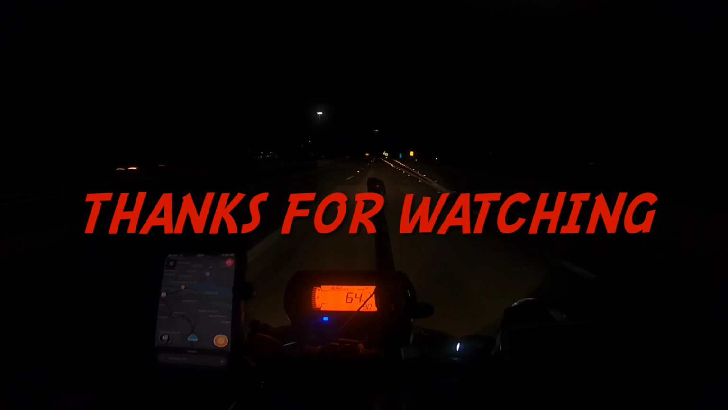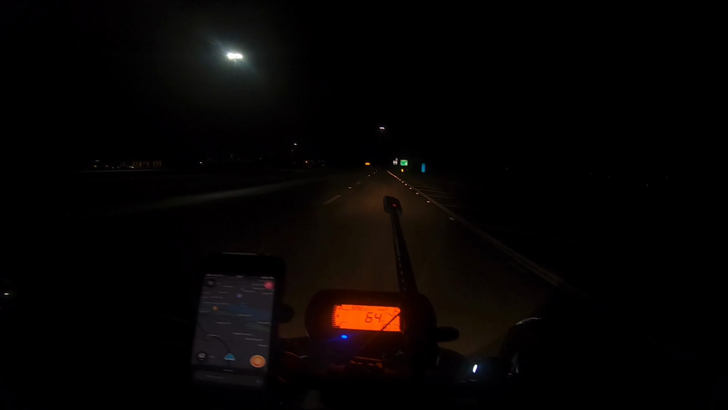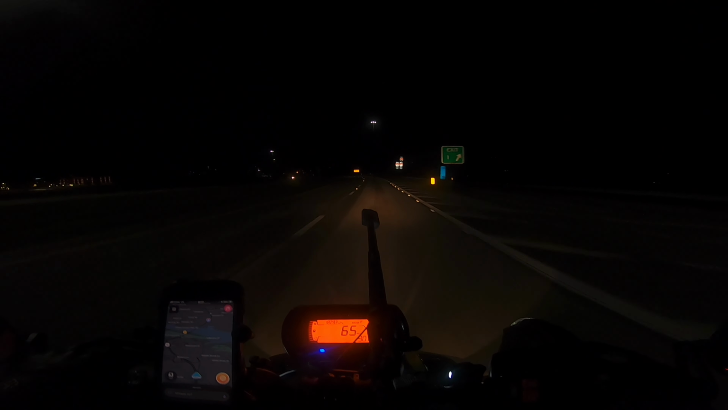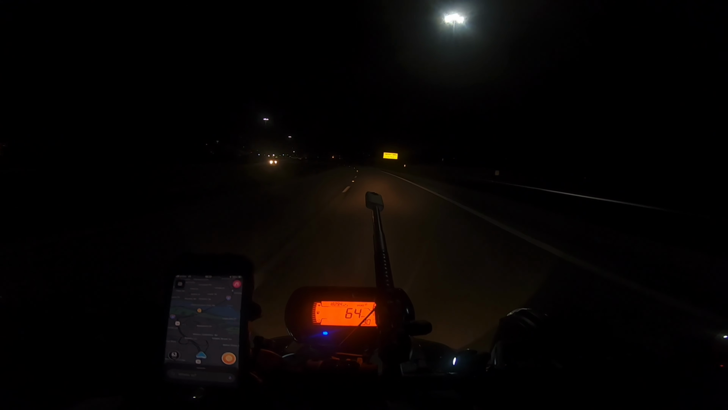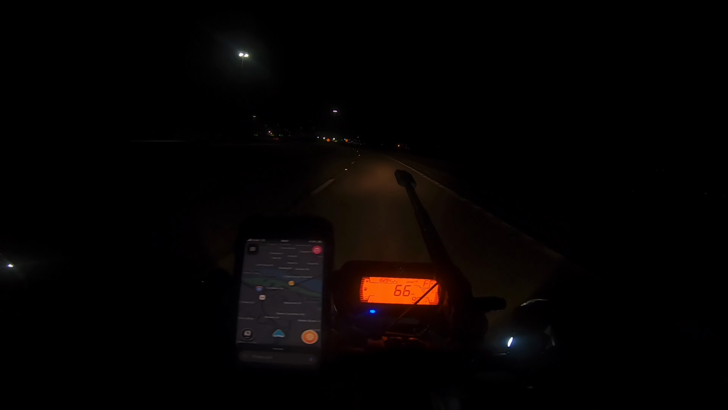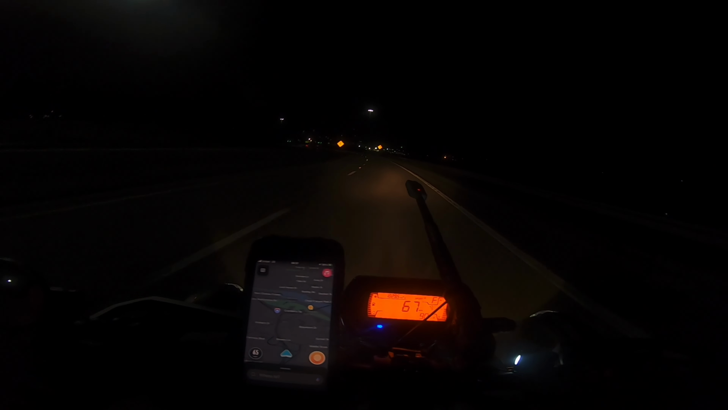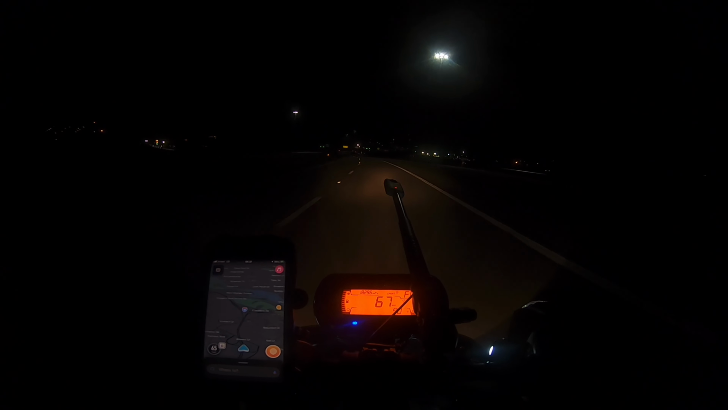So on those less than desirable winter mornings or days, I bring the pickup truck. Fortunately, I've had no issues with the truck. She always manages to get me out, whether it's mud or snow.